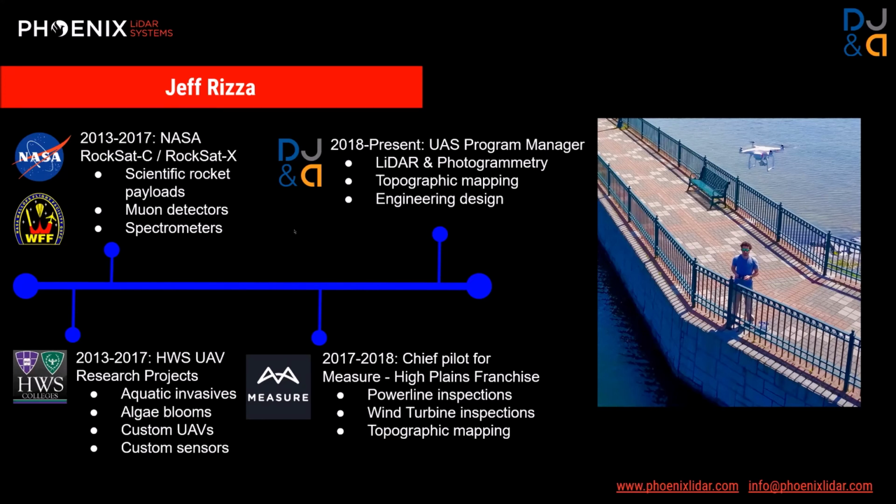So specifically, we were looking at making muon detectors. Muons are particles that are basically like really heavy electrons that come through the atmosphere. And we were also doing some spectroscopy, measuring the different wave bands that are coming through the atmosphere, reflecting from sunlight.